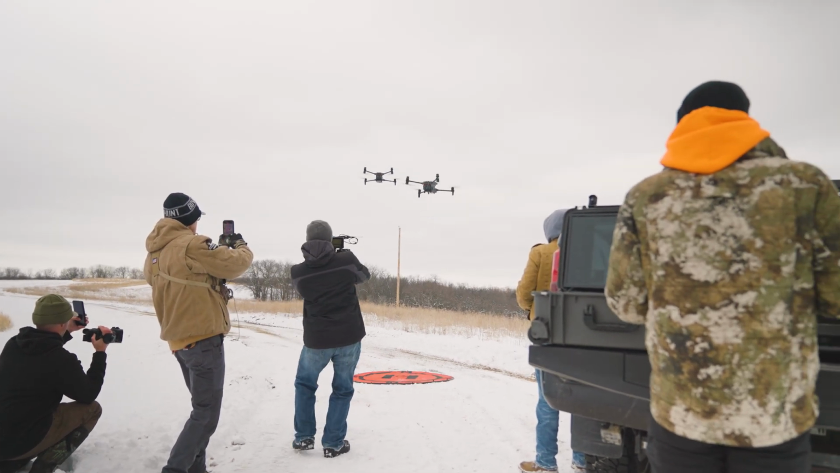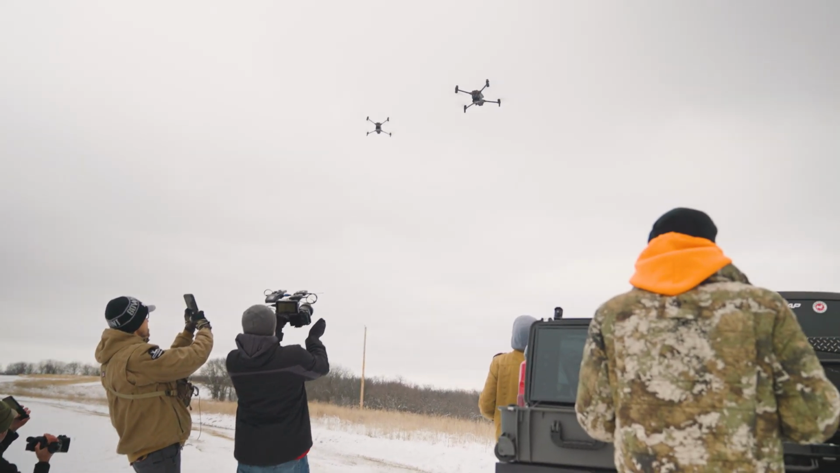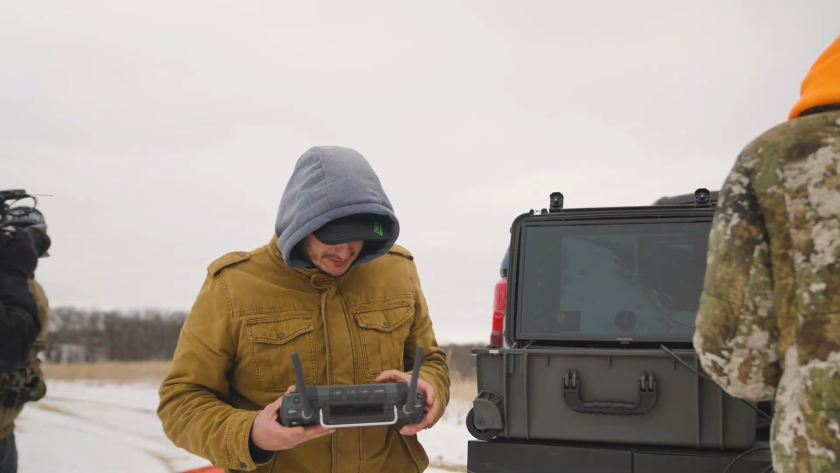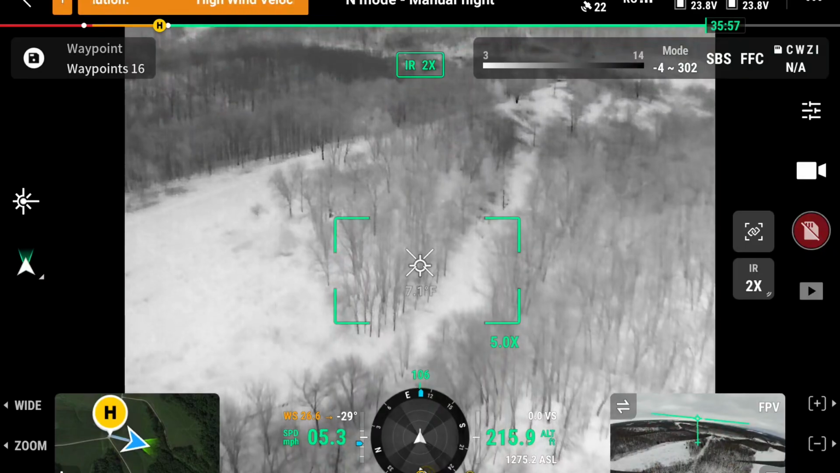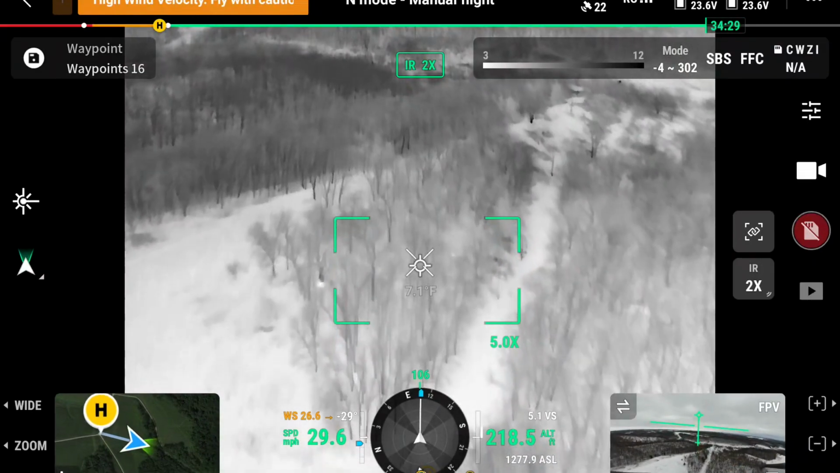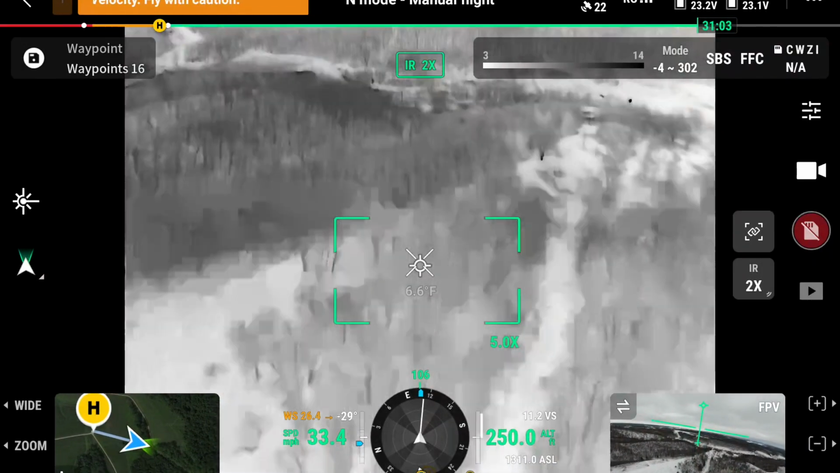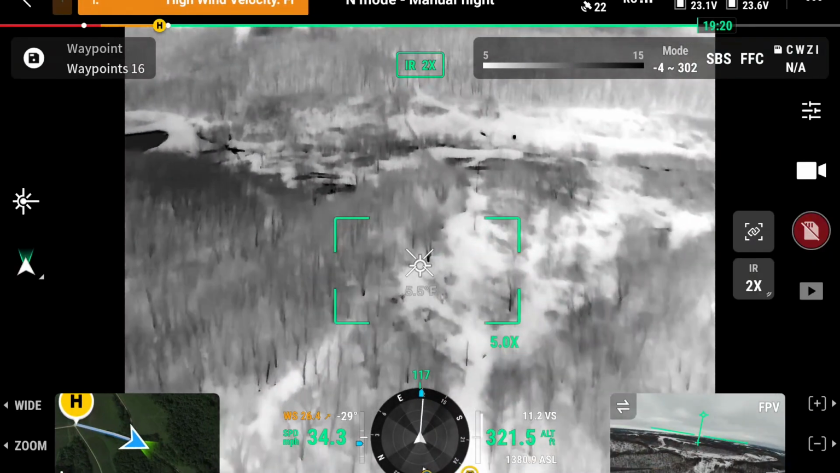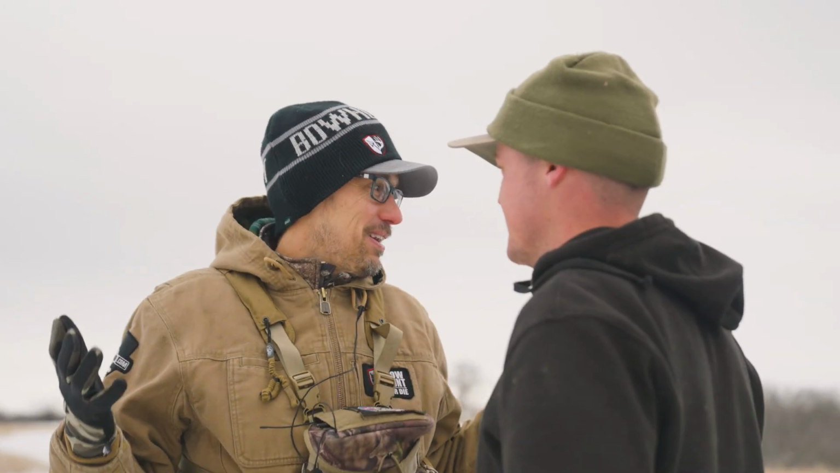Well, the count is on. We've got 2 drones up in the air right now. We went ahead and took this lease and quartered it out on how they're gonna go and start doing their grid search and start doing their number count. They're expecting this to take less than about an hour, hour and 15 minutes. So we'll see how quickly they can do this count, see the technology, and see what these guys are doing.